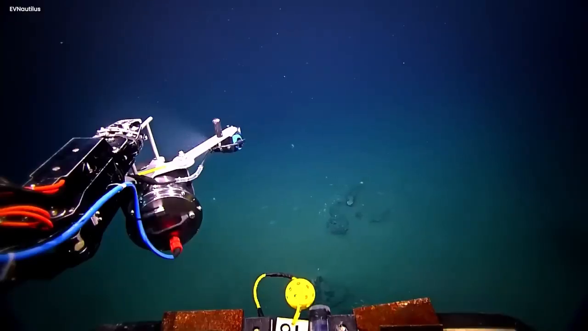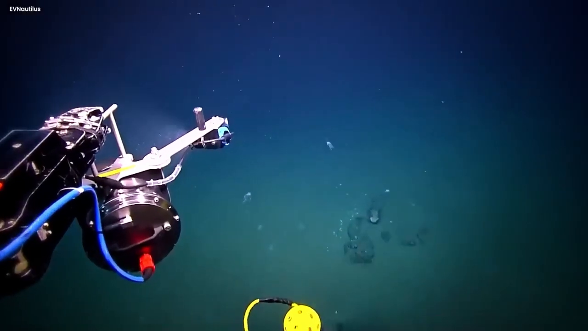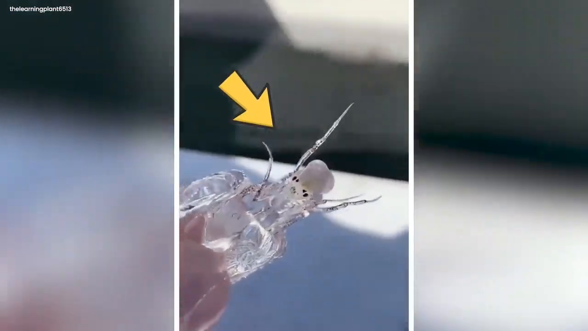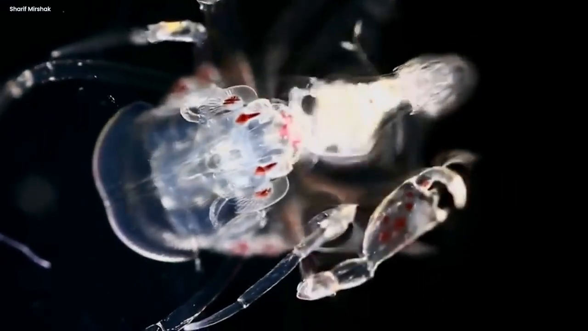People, especially scientists and those who know a lot about the sea, started guessing where it came from. Some thought it might be a new kind of animal we never saw before. Others even thought about old sea stories, like legendary creatures coming back. But the mystery stayed strong. The creature kept its secret in the deep, dark ocean.